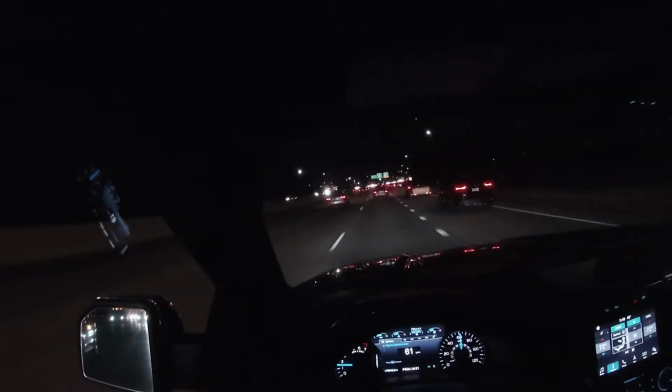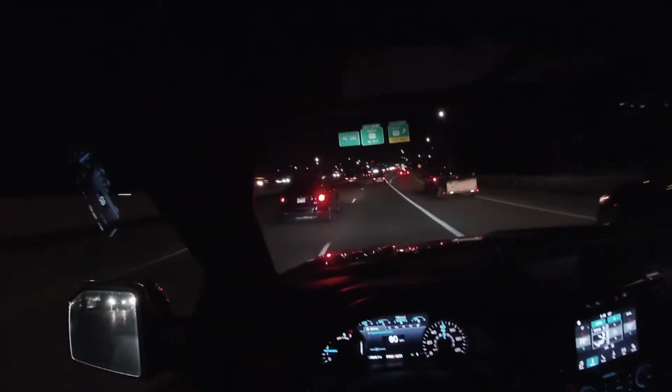Oh, there's the blind spot monitoring light on the mirror. It's like, hey, someone's right next to you. I don't know if you're gonna change lanes or not, but if you do, it's not my fault, because I warned you. It's not my fault if you hit something, because I told you they were there.